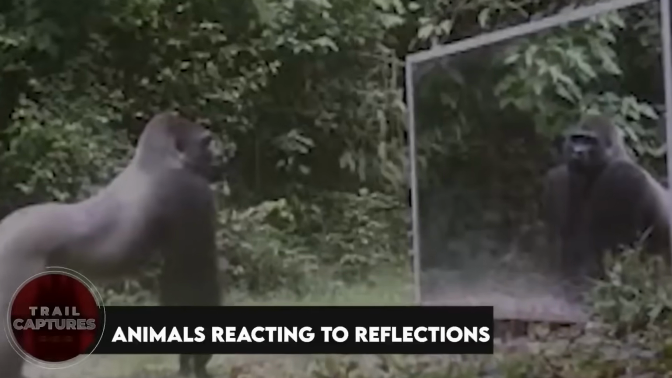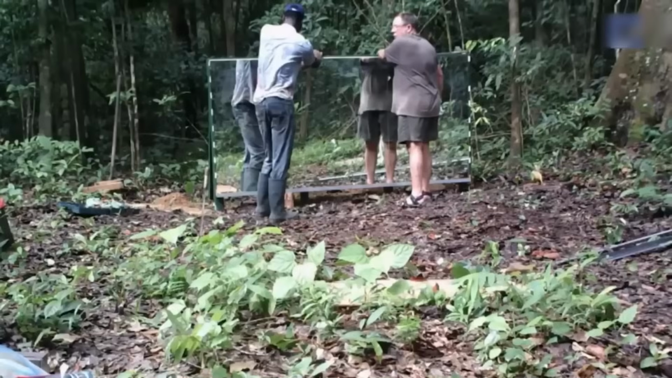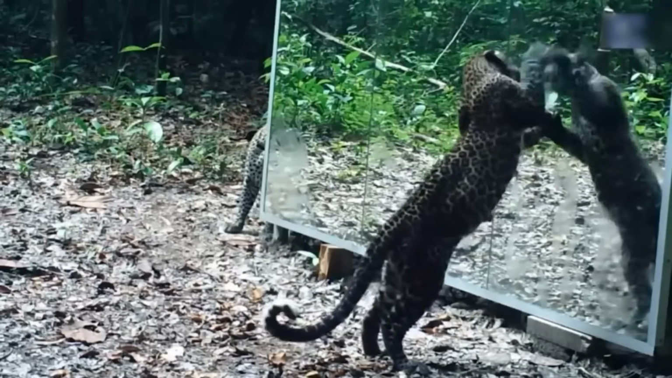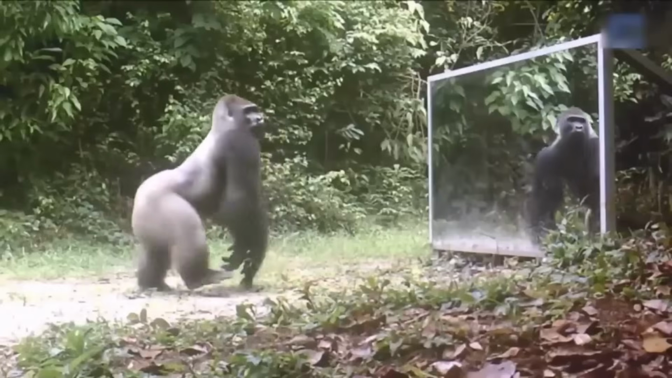Animals reacting to reflections. There was a French photographer who decided to set up a camera and a big mirror in the middle of the jungle. He wanted to see how the animals would react to their own reflections, and guess what? It turned out way crazier than he expected.